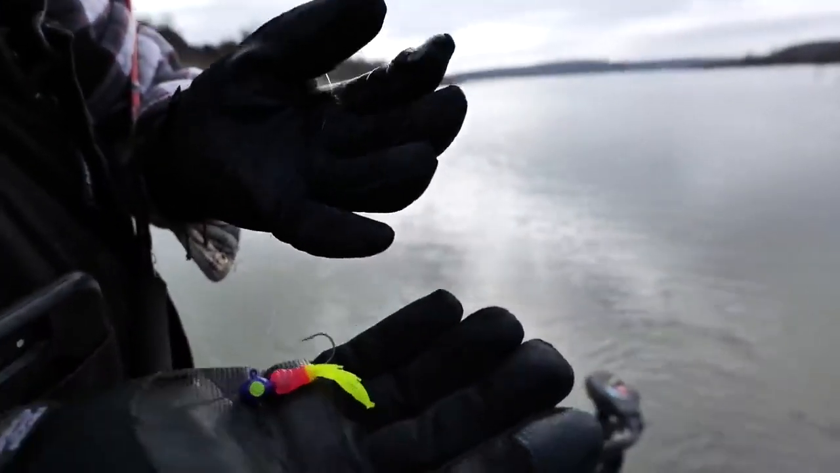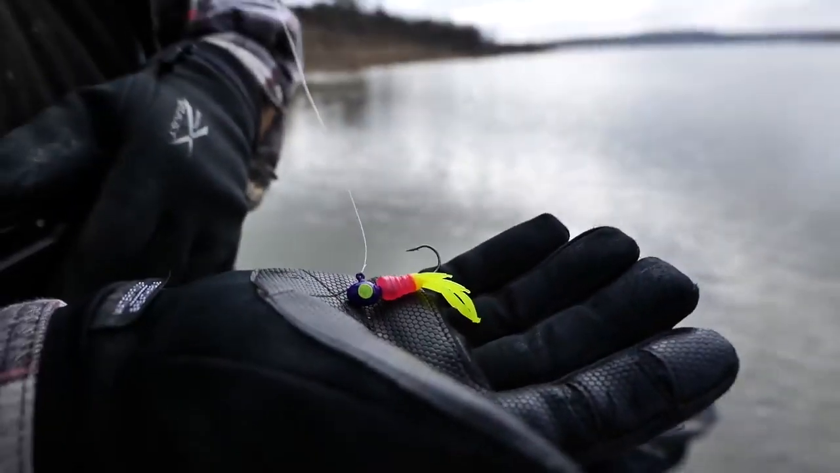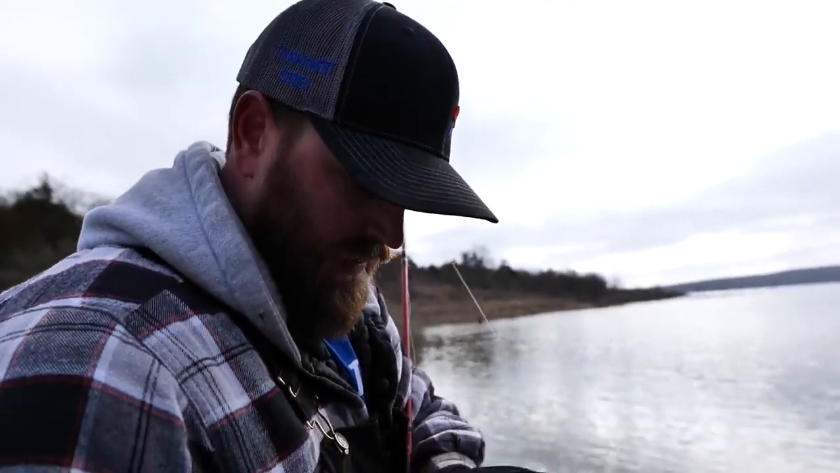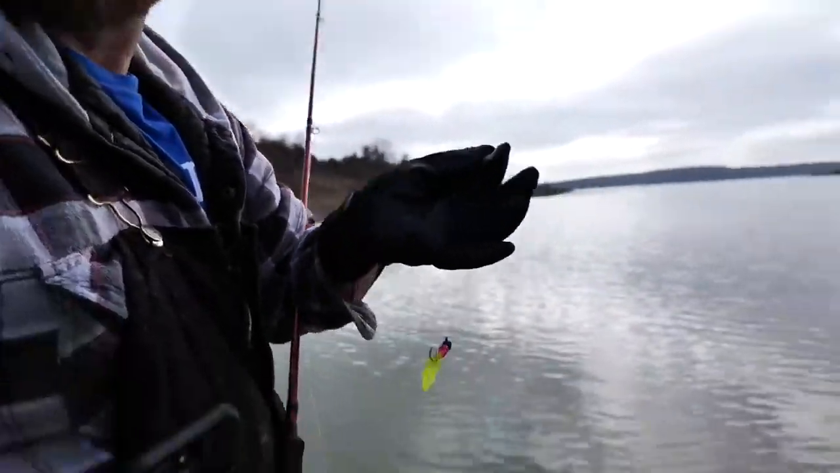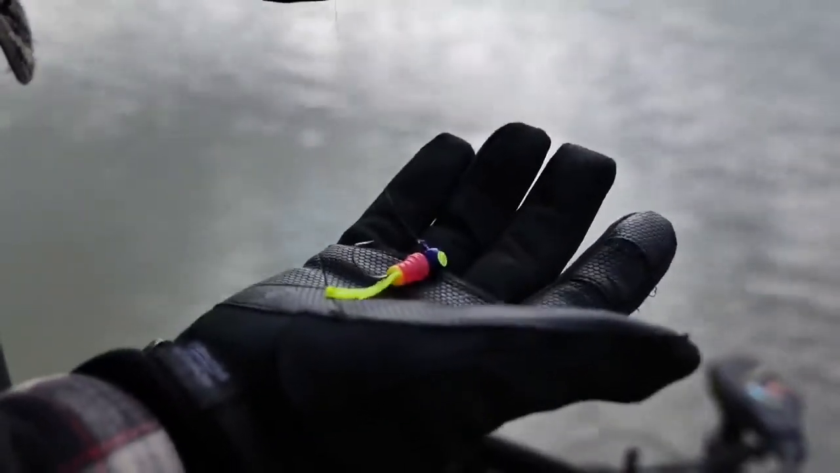What is it with crappie and pink, man? I don't know, but they like it. They do. Yep, they like it. I tried a brighter color. That's mainly why I put this thing on. I was wanting something bright to stand out. We're dealing with kind of chalky, stained water, not exactly clear, so it helps get their attention. And so far, 2 for 2.